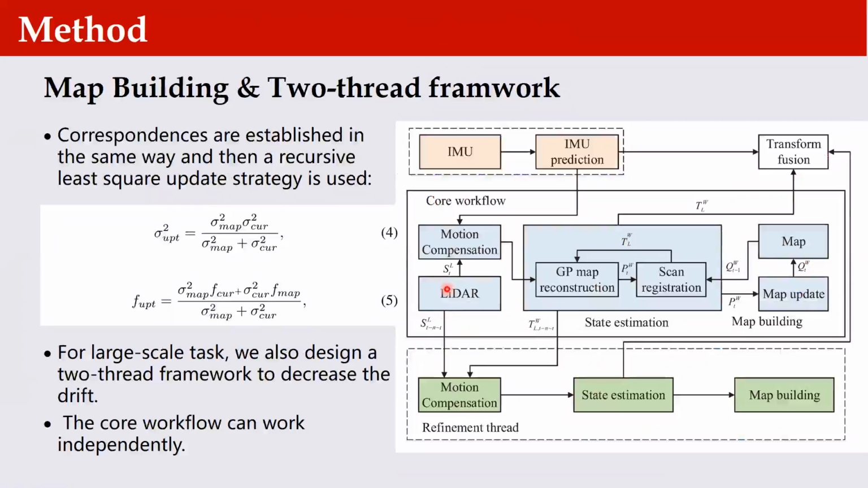Map building is the other main part of the theme. We build the map incrementally, making use of the uncertainty and the convenient data association approach again. Correspondences are established in the same way, and a recursive least squares update strategy is used.